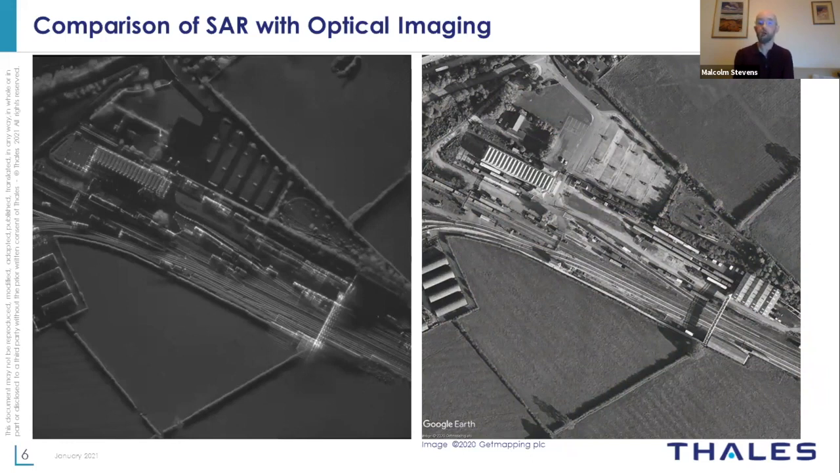You get some features that stand out more easily in the optical image, but others stand out more easily in the SAR image. So things like the rails actually reflect more and have more contrast in the SAR image than in the optical. You also get differences.